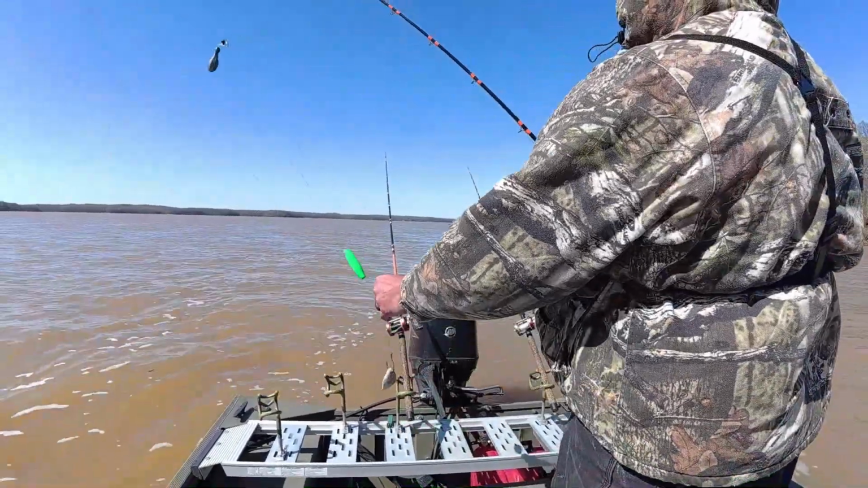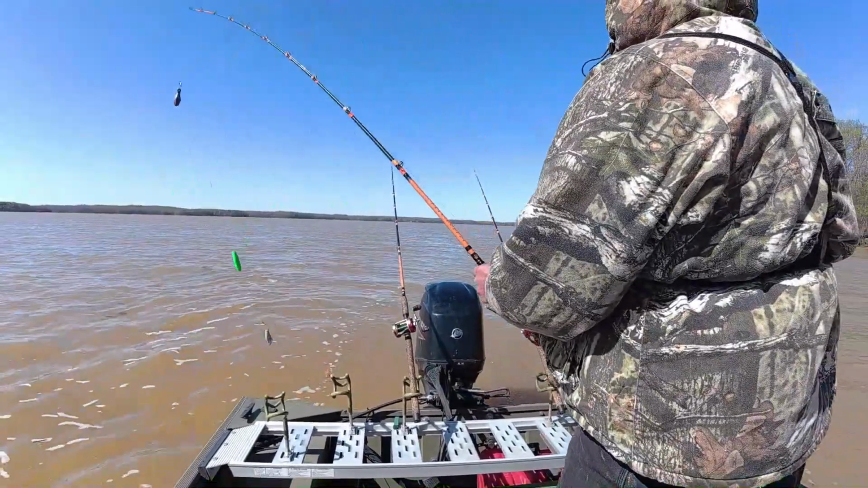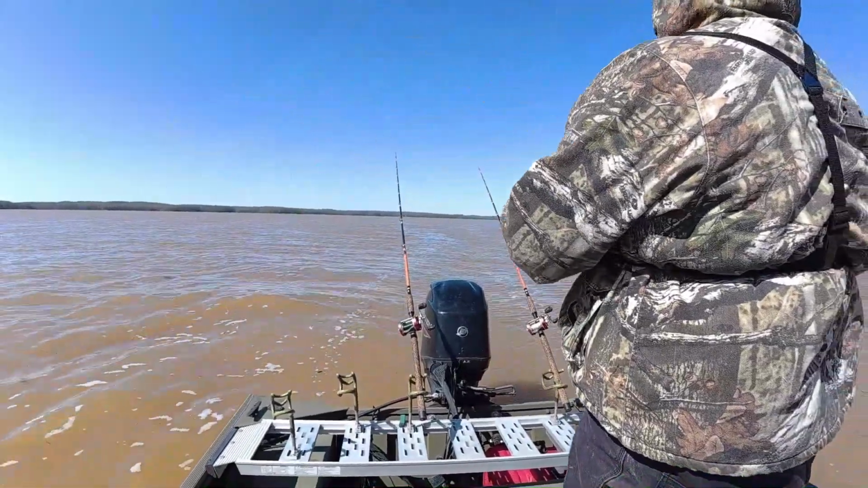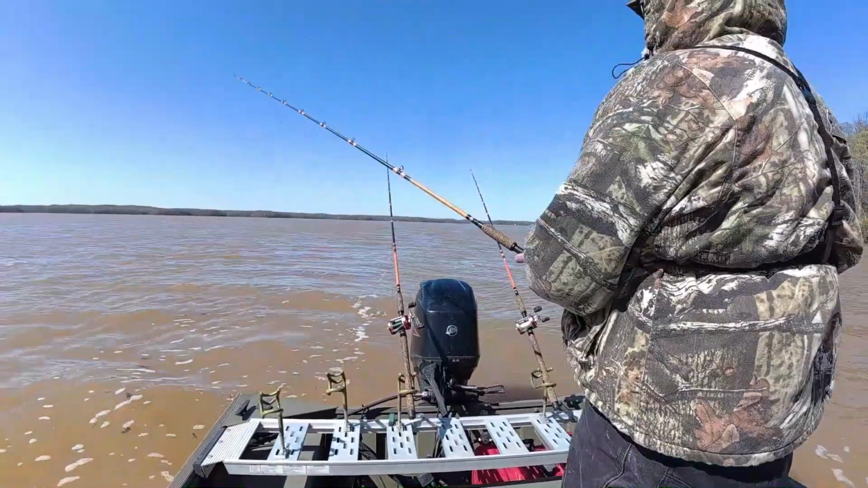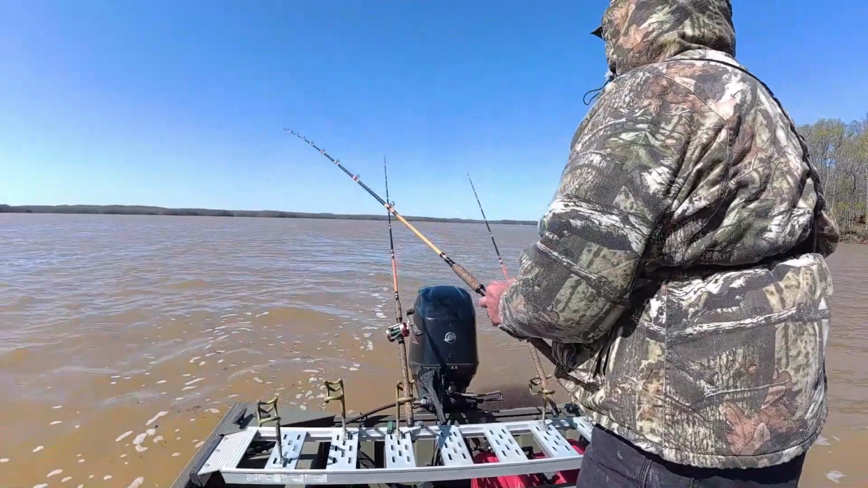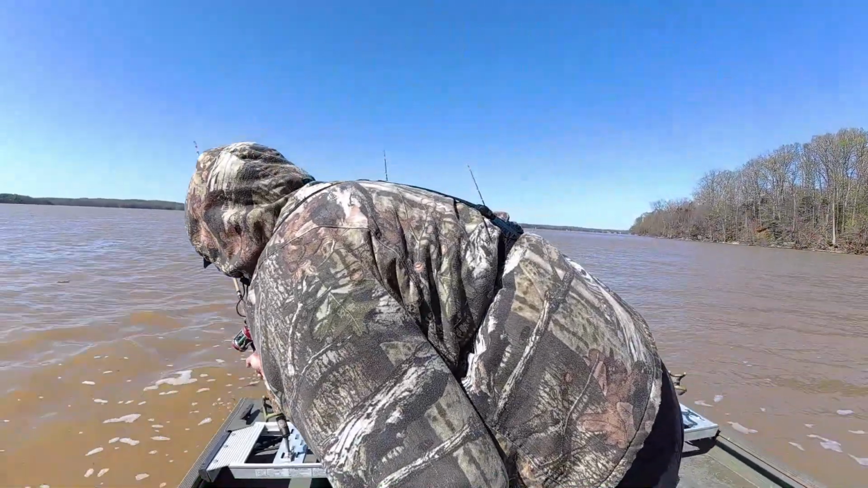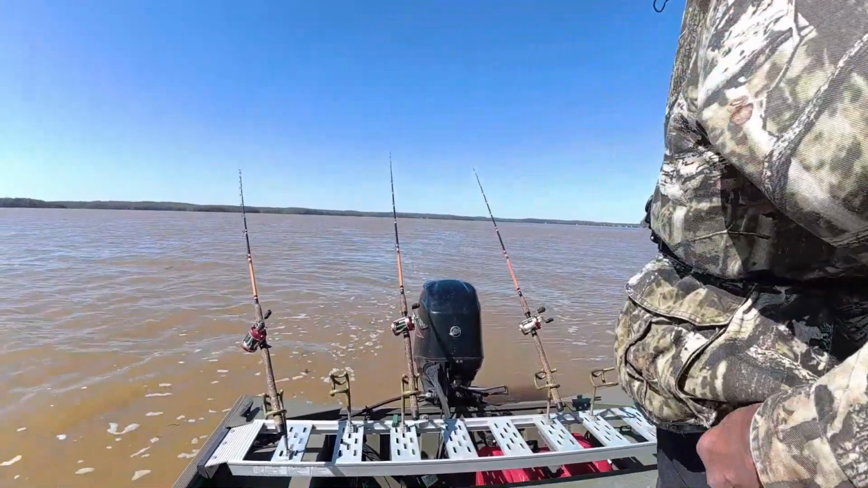Never fish shallow water much, but it's 20 foot deep here and a heck of a current. There shouldn't be too many channel cat here. But I think we better be happy we caught fish.